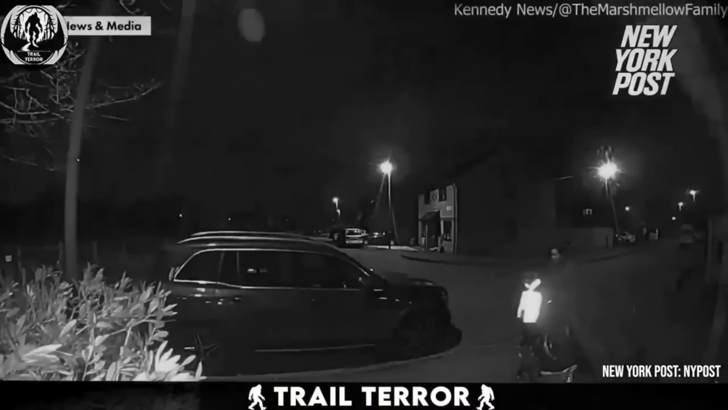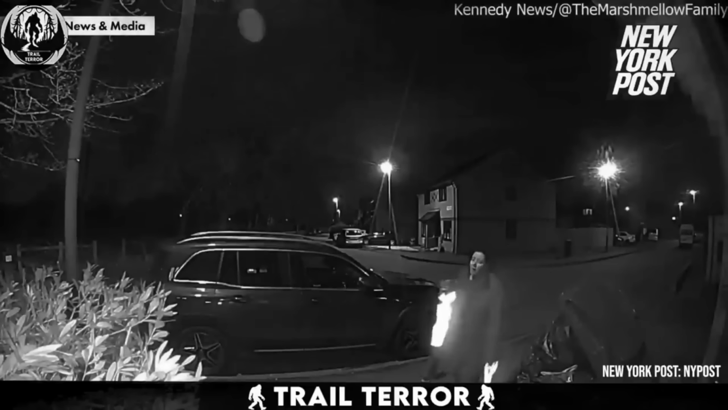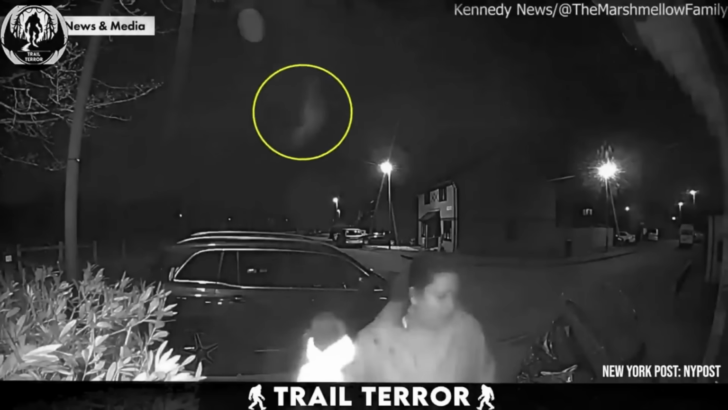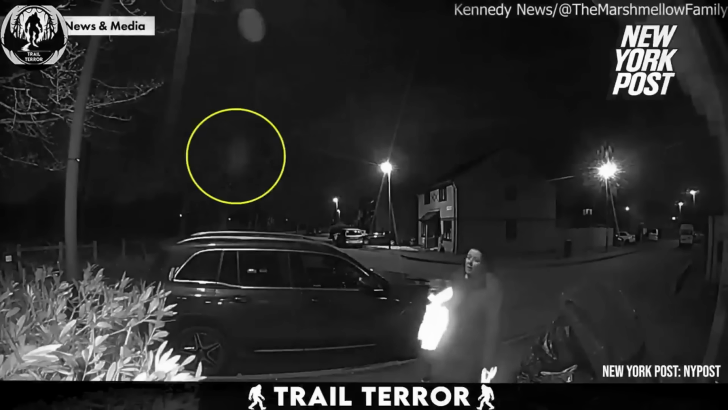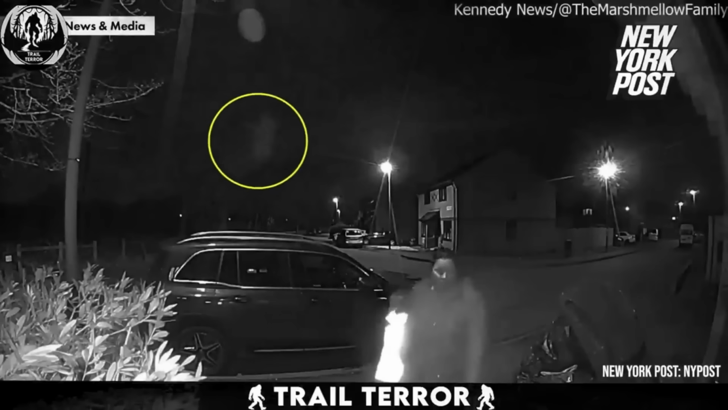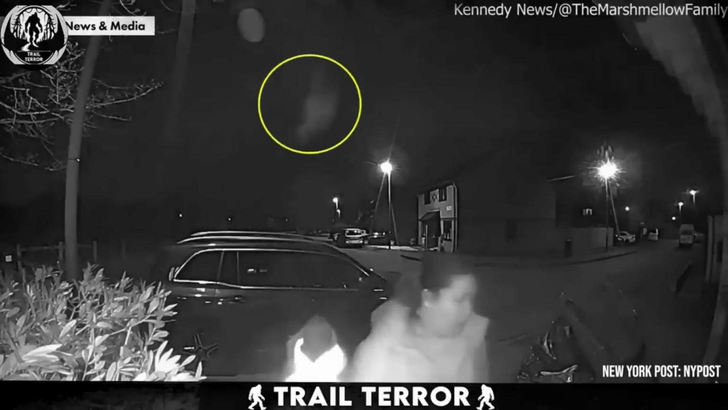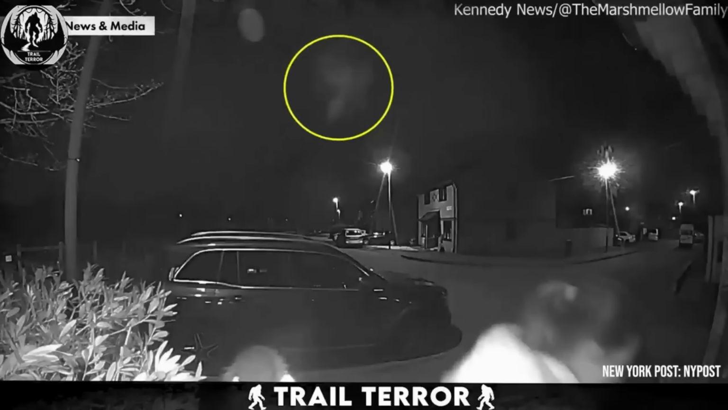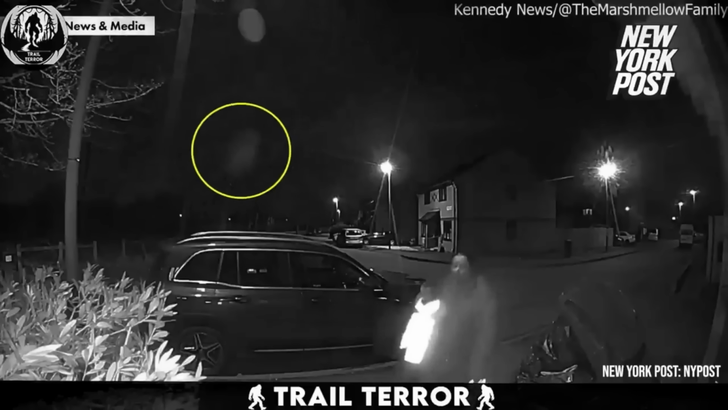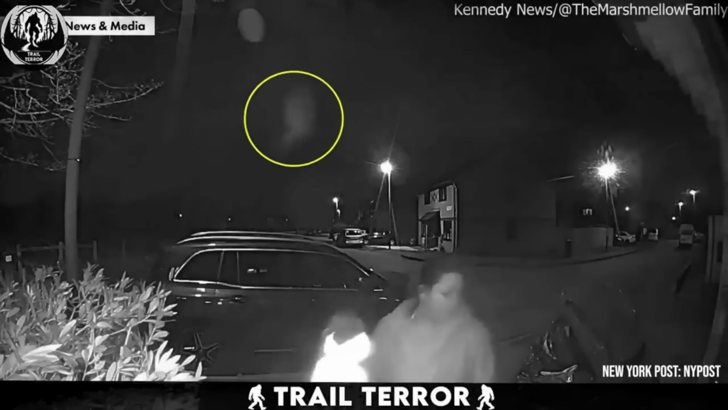This guy claims he's seen something extraordinary. Check this out. So, what do we have here? We see a white form emerge from the trees. It floats, almost gliding, then flies away, disappearing into the darkness. The homeowner claims it's an angel, and honestly, it's easy to see why. When slowed down, it even appears to have wings, moving gracefully through the night.